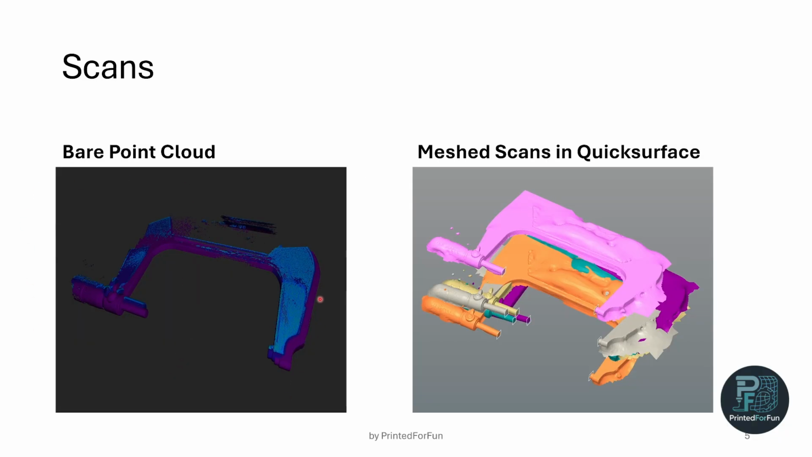Here you can see the bare point cloud of multiple scans within the scanner itself. So with the MetroY Form 3, you have the web interface of the scanner in your local network. And here you have the mesh scans now opened in Quick Surface. And as you can see, we have these bulbous ballooning protrusions of the scans. This is due to the fact that the MetroY Form 3 always performs hole filling.